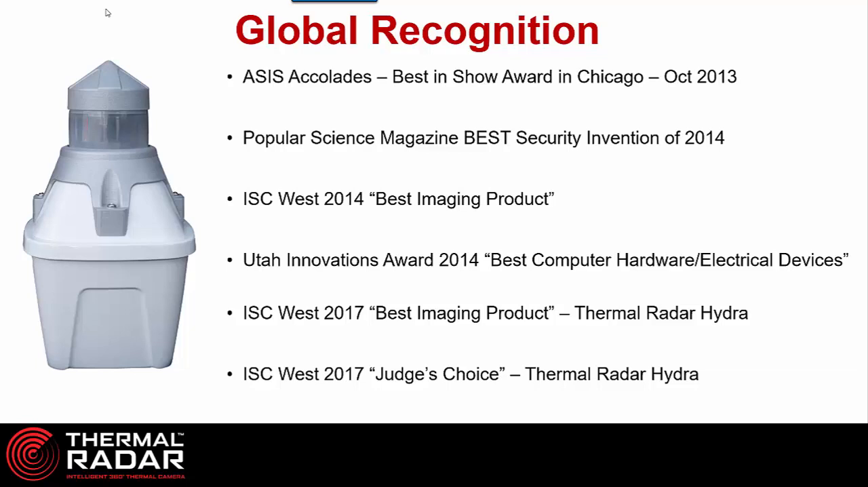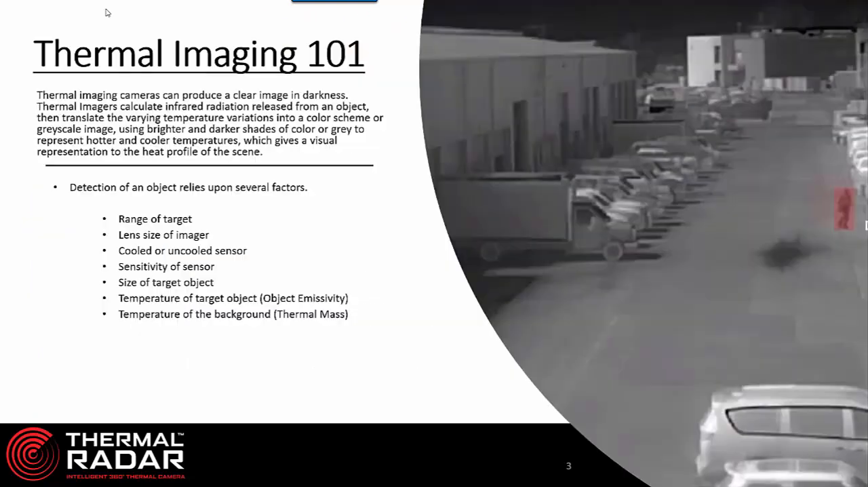And then we went back to the ISC West show in 2017 with a little bit of a new product called the Hydra. And we won the Best Imaging Product and the Judge's Choice Award for Best Overall Camera System and Imaging Product at the show. I'll talk a little bit more about the Hydra later.